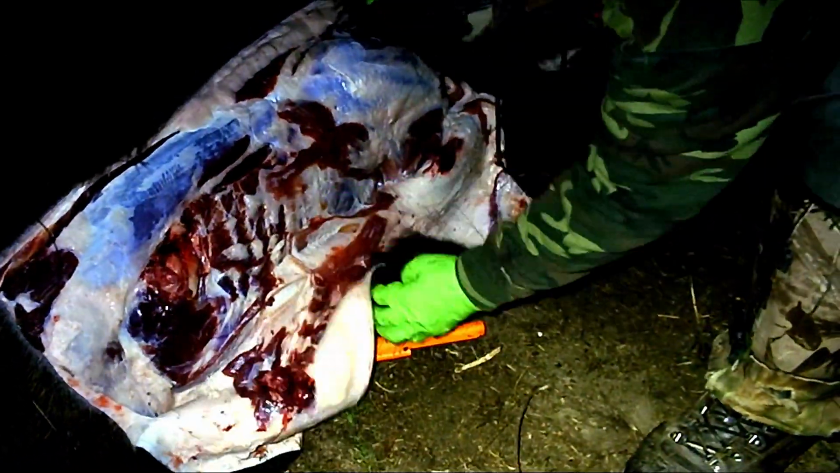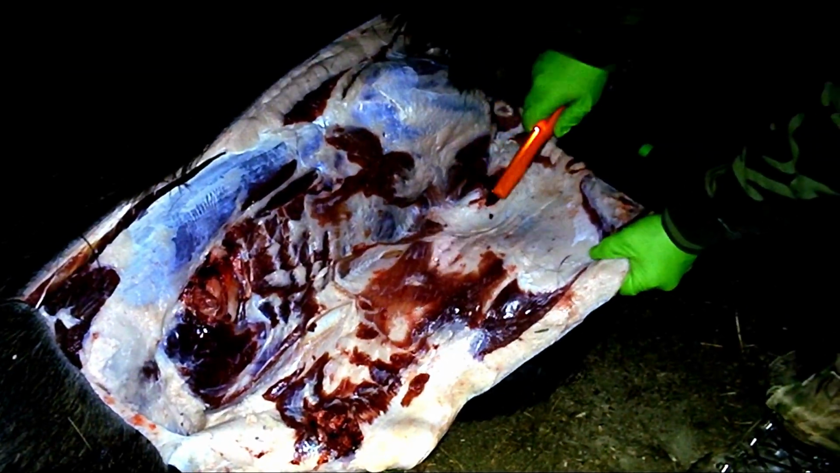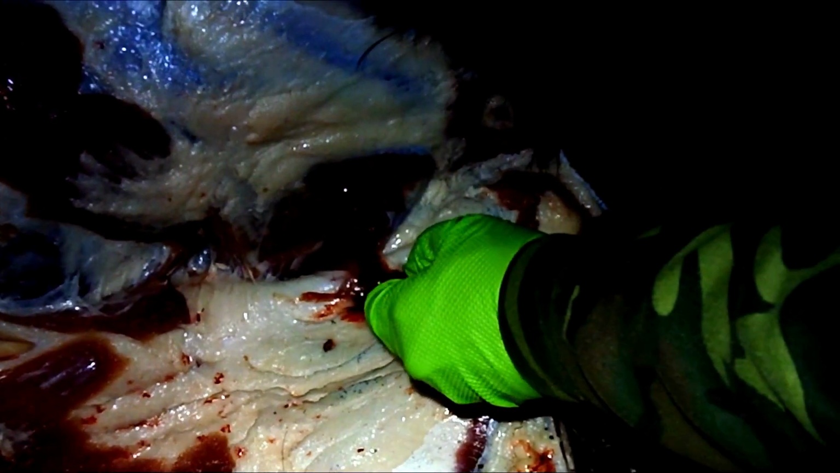So I've got about a 3-inch hole in the abdominal wall and just about a finger diameter hole exiting out of the skin. And here we're trying to move forward to find what happened to Ben's bullet. Oh, it's right here. Okay.